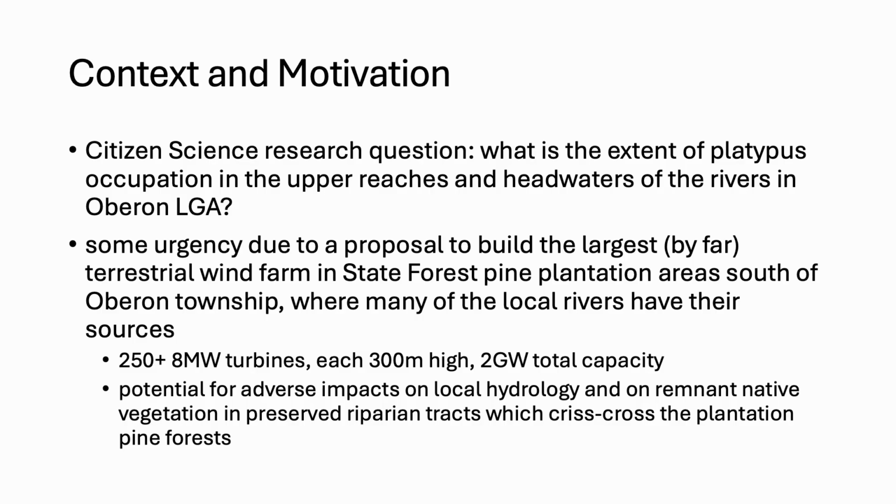And although such facilities can be built, there is a lot of potential for adverse impacts on local hydrology, and in particular on remnant native vegetation tracks, which are in preserved riparian tracks, which crisscross the plantation pine forests. Forestry New South Wales and the developers have characterised the plantation pine forests as sterile monocultures, but in fact they are crisscrossed by remnant native vegetation, mostly around the waterways, which are in fact the headwaters of all those rivers I've just mentioned.